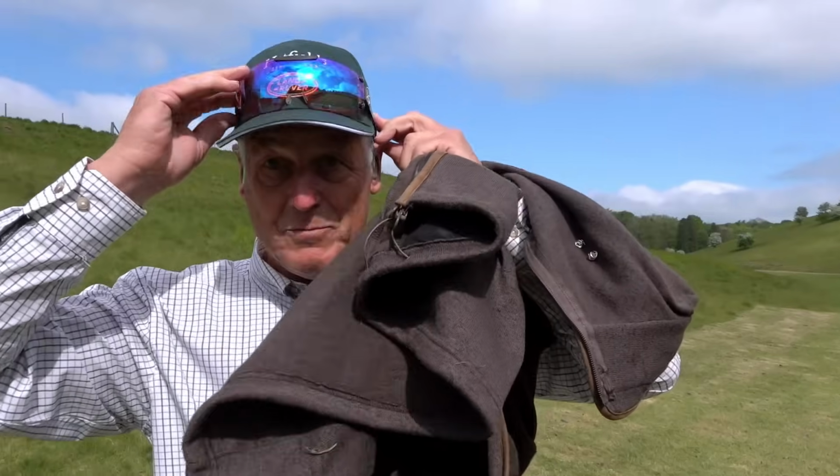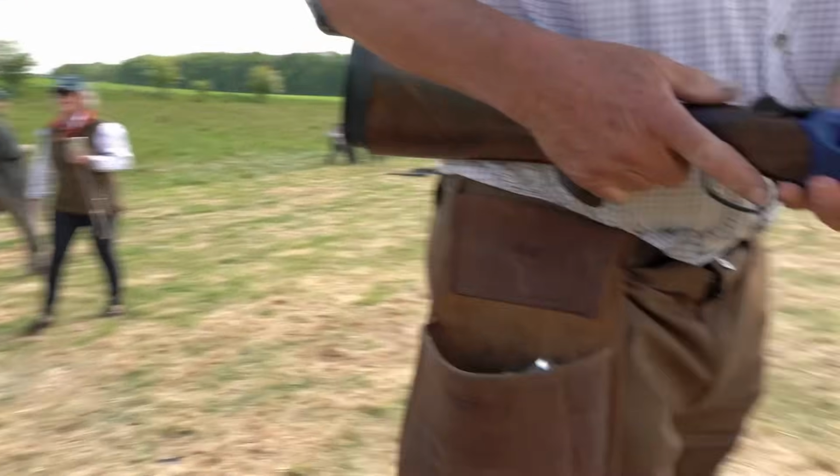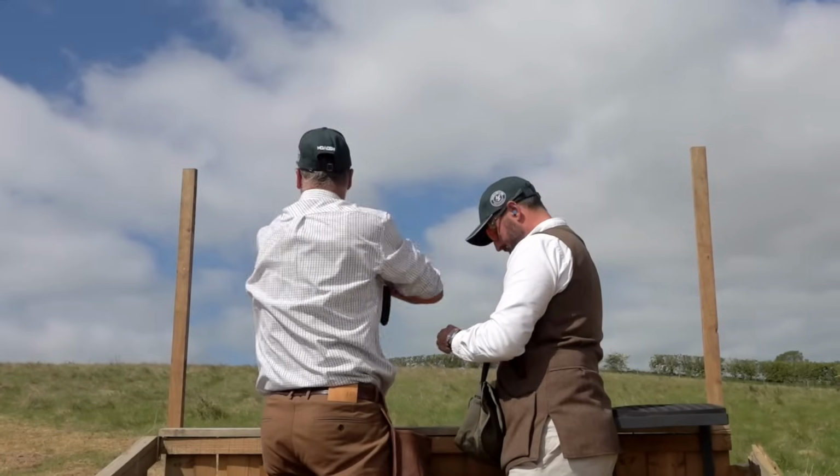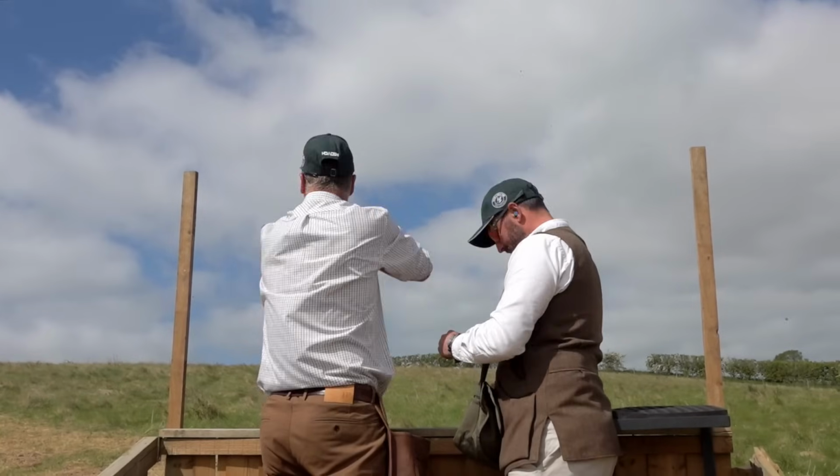That's where I get my fame from them. That didn't go so well, James. No, the wind was pulling them this way a bit, so there's a couple that I didn't see. My job was to clear up, and I didn't do a very good job of it. But, oh well, on to the next one. For this stand, Andy has recruited a new loader, Game Boar teammate and former world champion Mark Windsor.